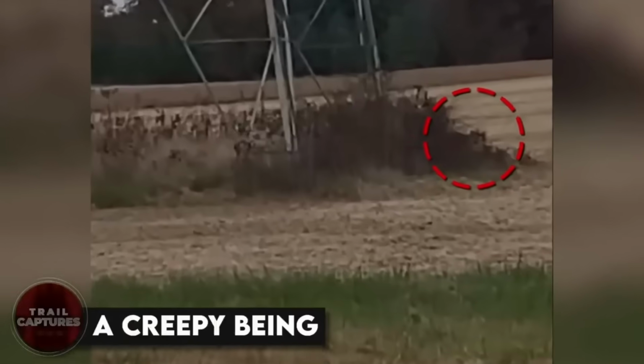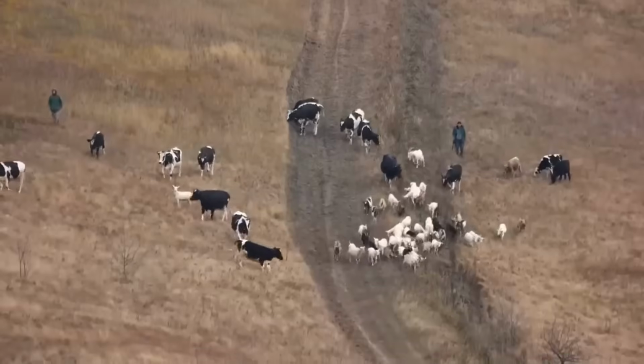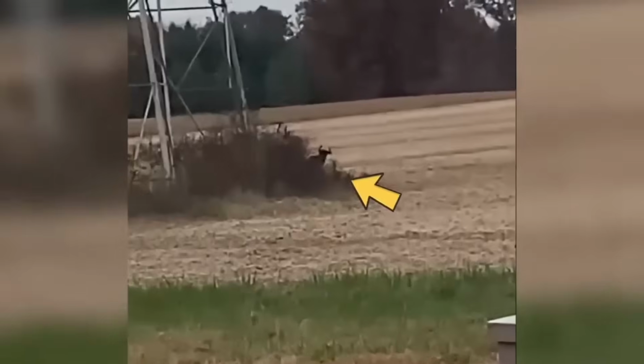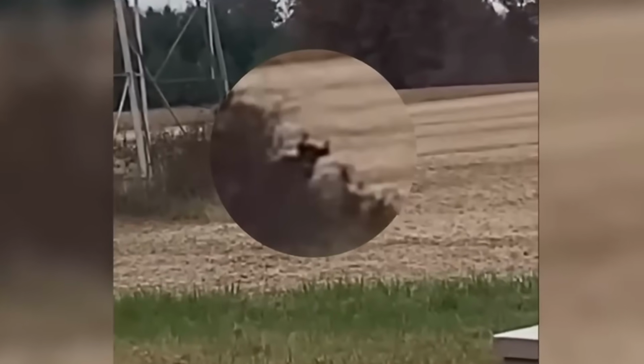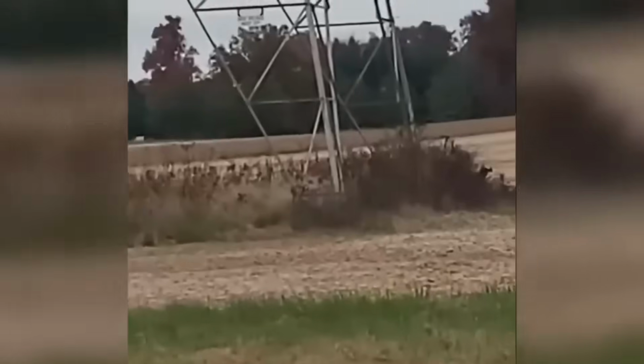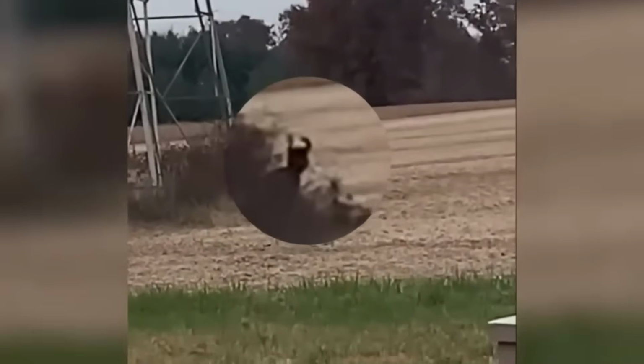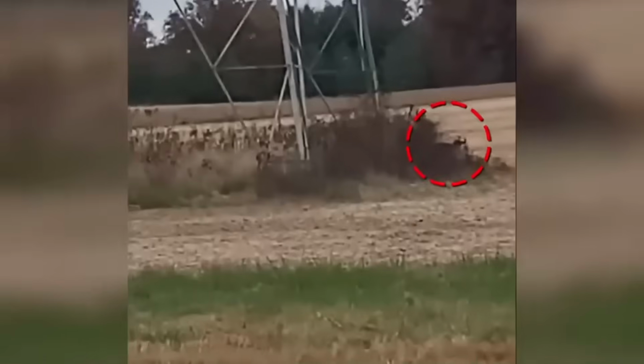A creepy being. While a farmer was out with his goats and cows, he sensed that something was not okay. So he took his camera out and started checking the area. And what he found was this creepy black creature with big horns at the very edge of his property. Even though the creature did not look interested in coming near or harming the man, it was still good that he only recorded the thing and did not try to go near.